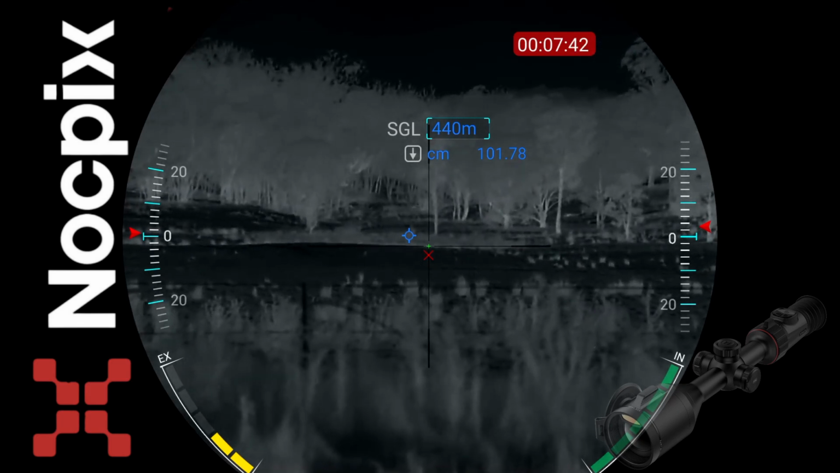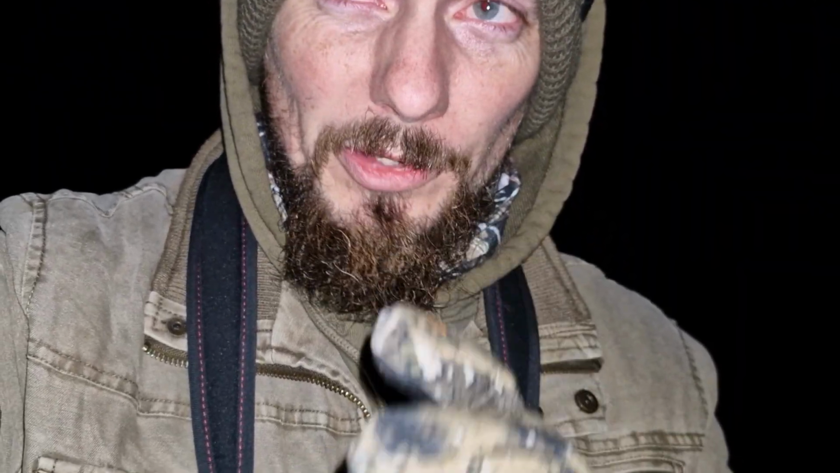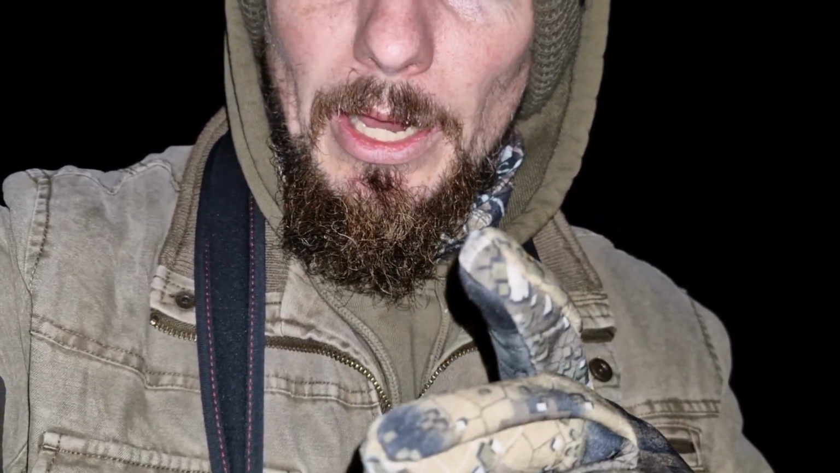Damn it, I think I might have got him. Alright, so I'm abandoning the ute. I've just shot two... Sorry, just want to make sure I was still recording then. I'm abandoning the ute. I've just shot two foxes. And I've had a shot at a fox that was over 400 meters according to the LRF. And I've got a sneaking suspicion I got it.